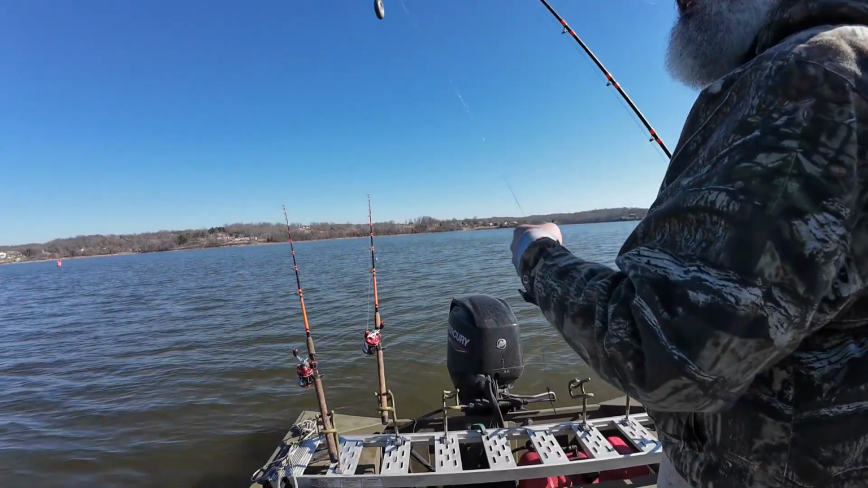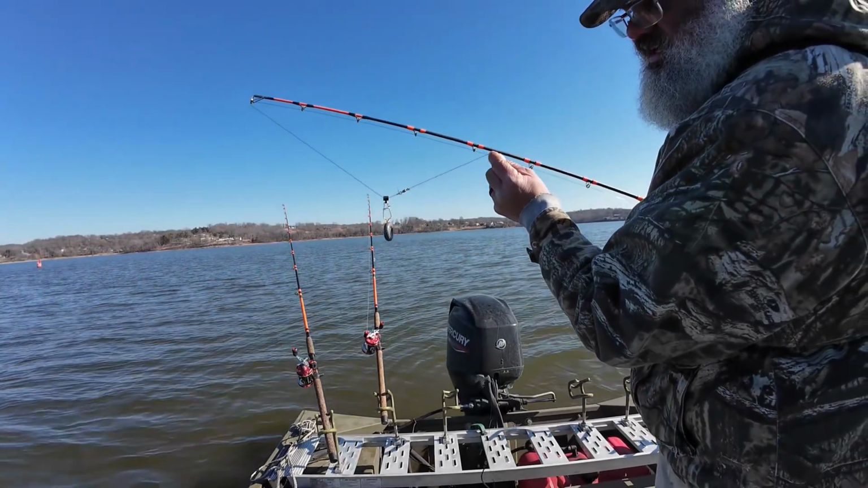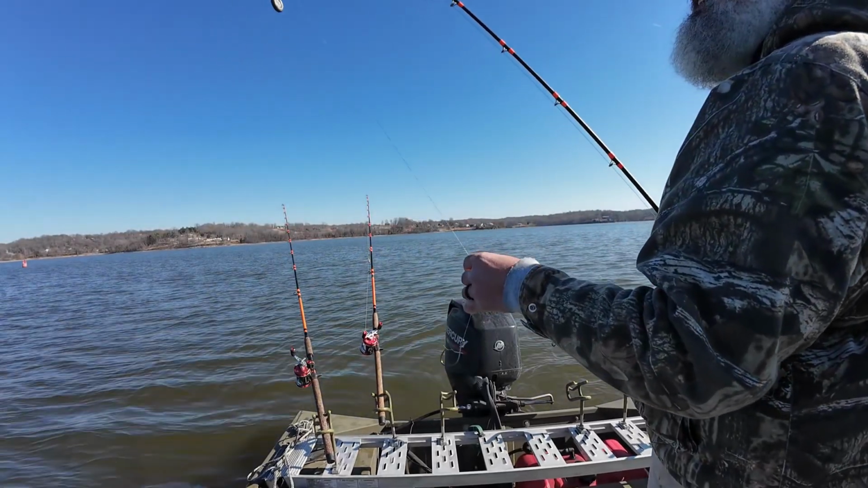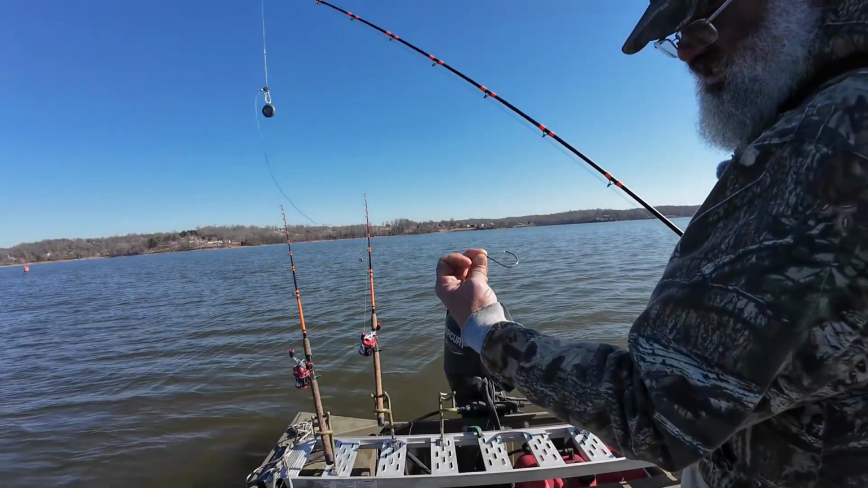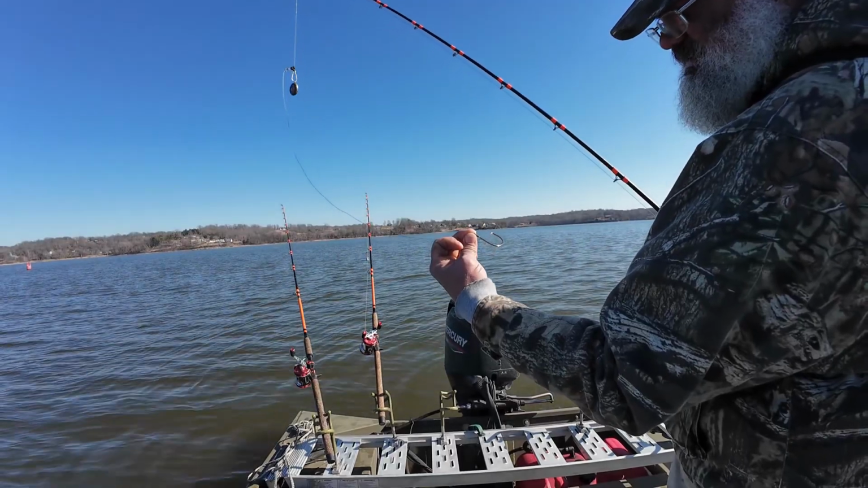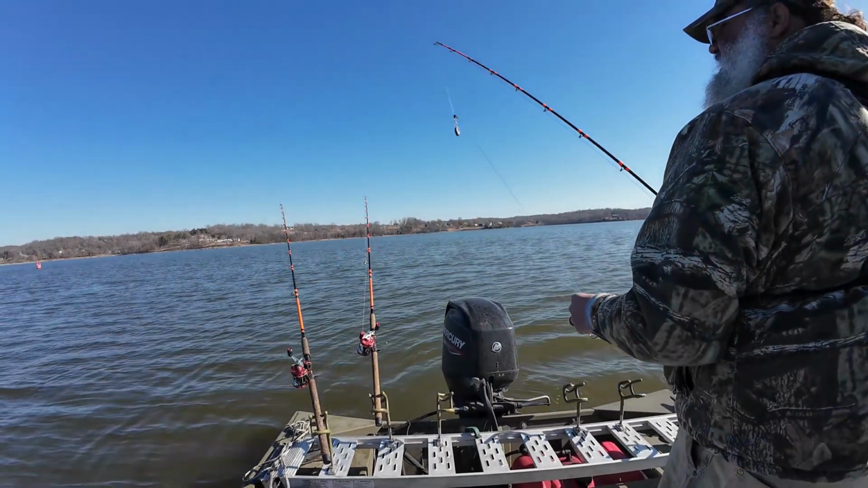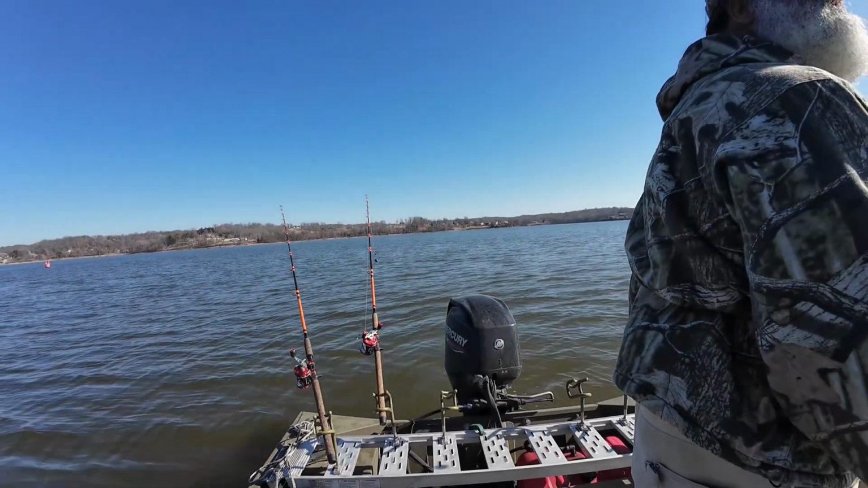I just got a leader, a swivel, and a sinker slide, and a 3-ounce coin weight. And this is either a 10 or a 12-aught circle hook. I don't know, can't tell by looking at it by itself. But I use bigger hooks. It just seems like the hookup ratio is better to me, and I do not want to miss a big fish.